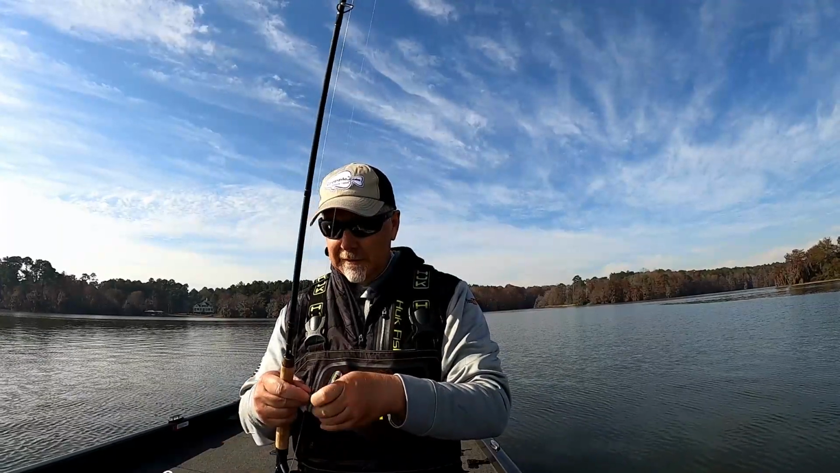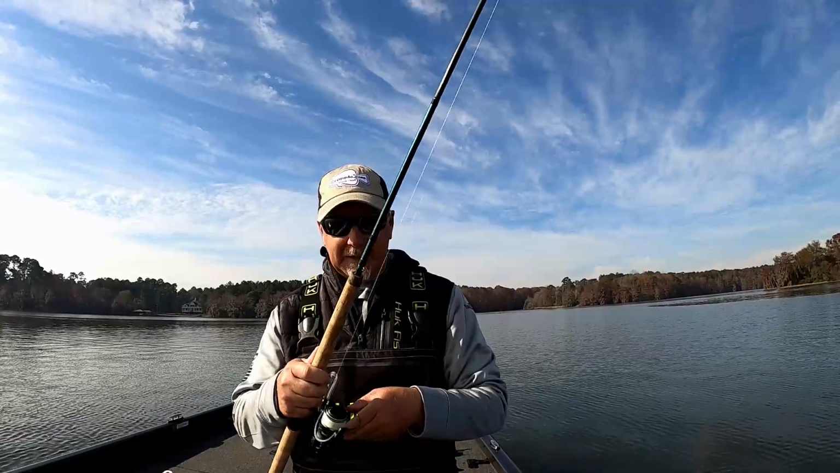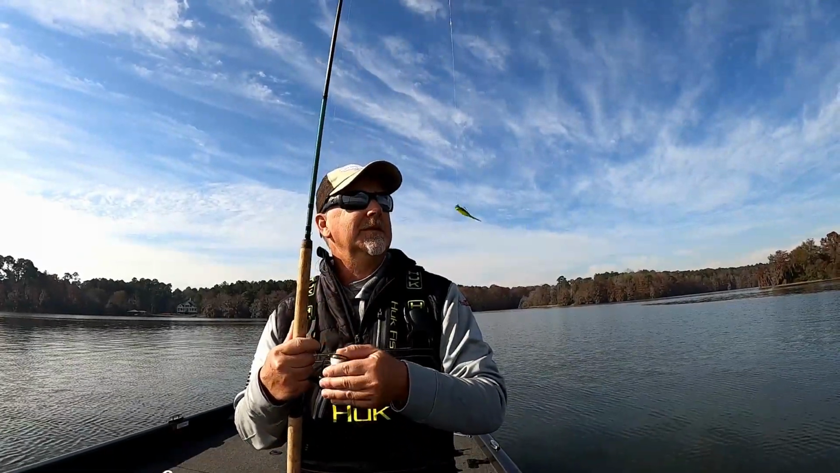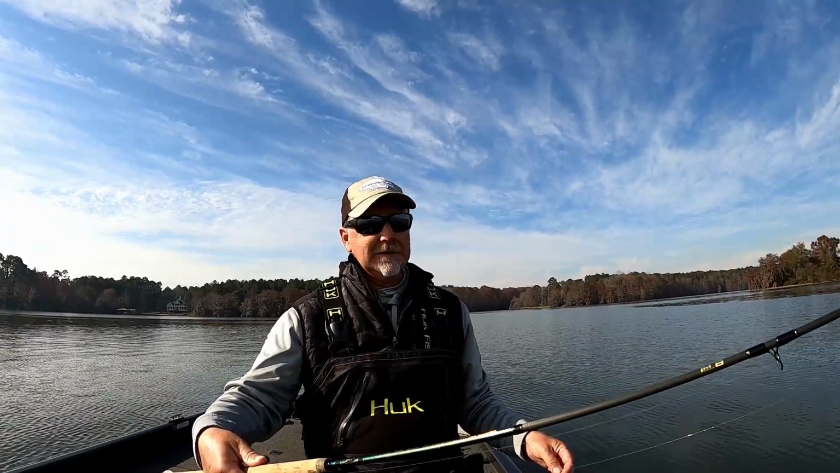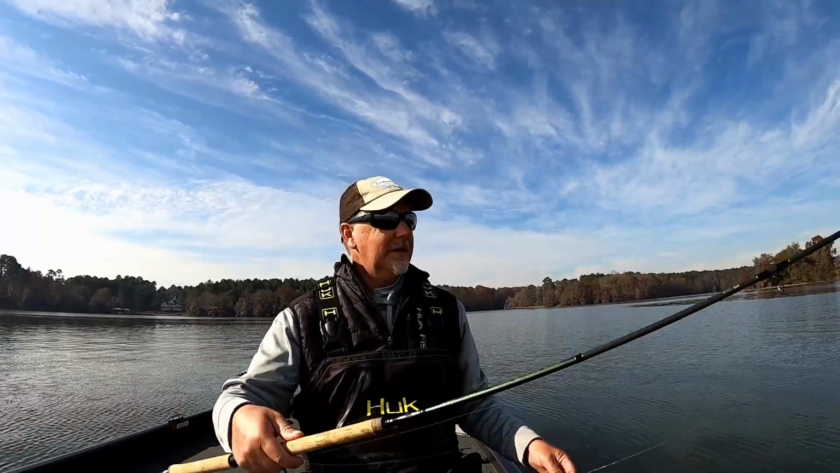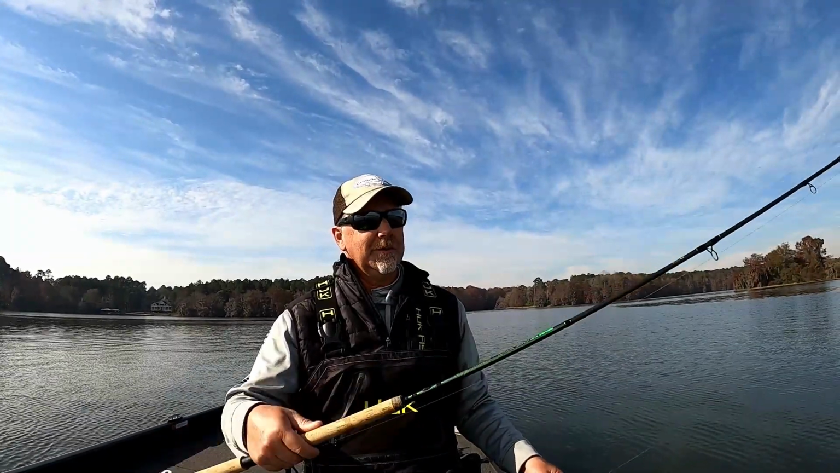If I can get it near one, the problem is they're swimming awfully fast, and they're down there about 30 feet deep. By the time the bait gets to them, they've usually moved. But this rod, guys, I am loving this rod. It is sensitive. I can feel the fish bite it. Absolutely, right now, my favorite rod. We'll see how it holds up over time.